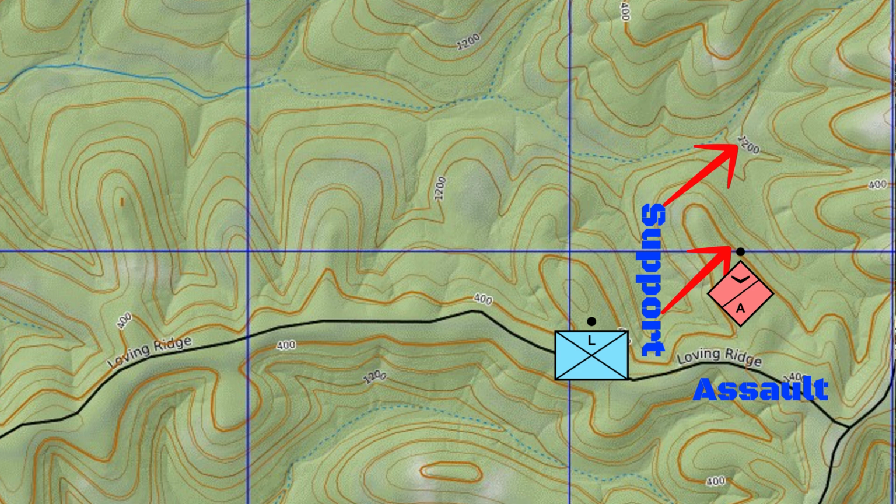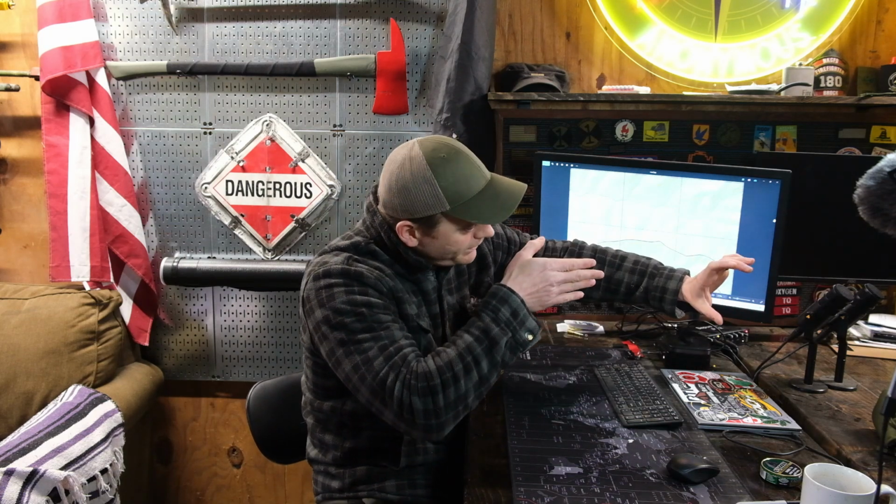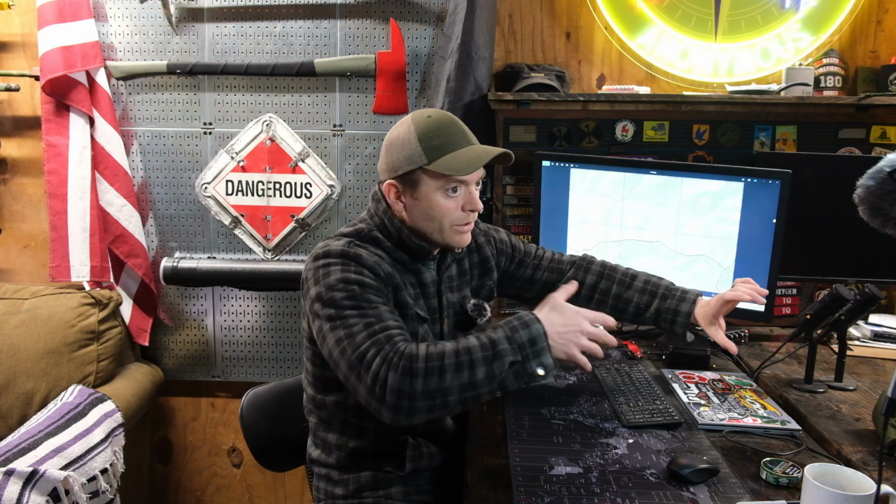Again, we were limited on NODs in the SBF team. They had one thermal LSW with a thermal, and then they had a team leader with some 7 Bravos or something. But many of them got set in by me over their shoulder. I braced them up against a tree. I oriented their gun as best I could over their shoulder, said, hold your gun right here as best you can. You've got a minute to stay still until I get to the assault position to make my way down.